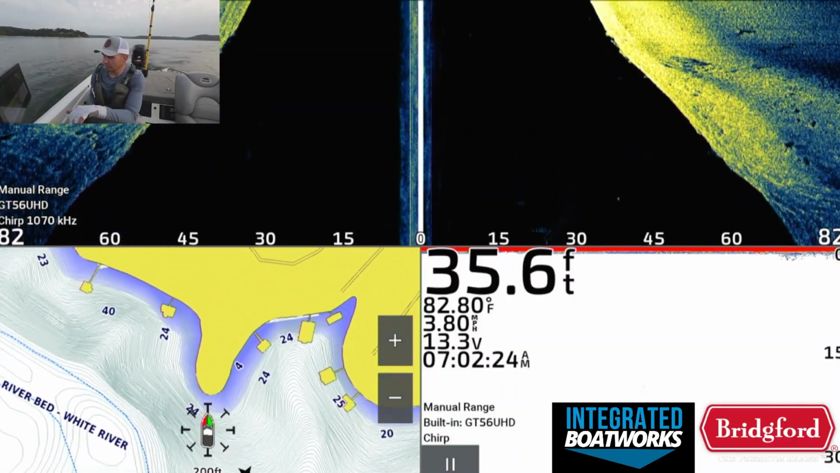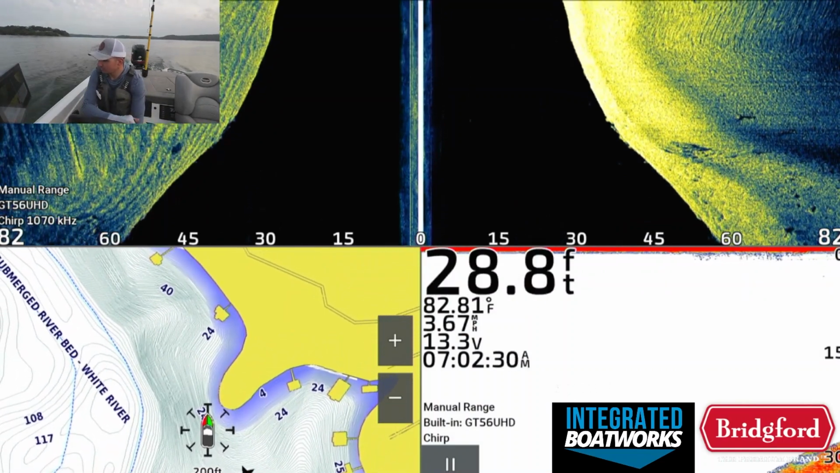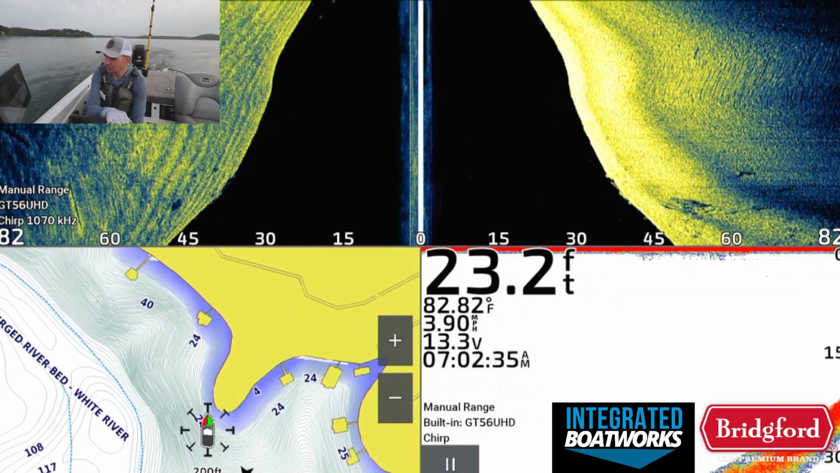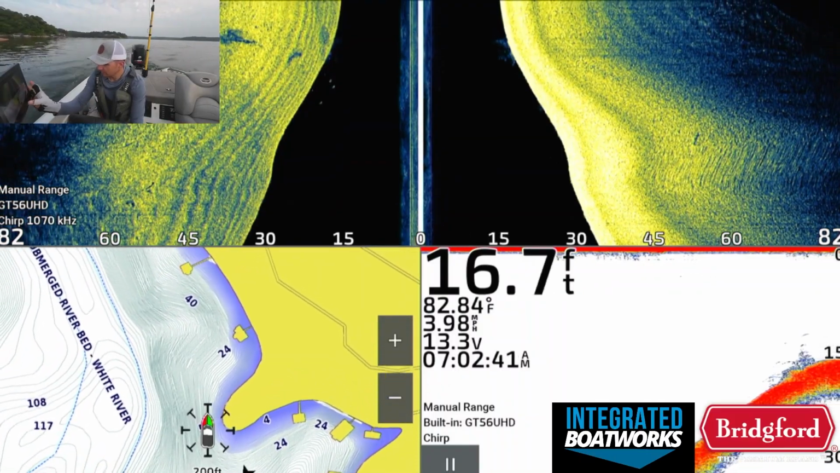Very deep right here, 35, 36 feet right up against this point. I don't see anything crazy on the side scan up on top of that point that made me think, oh man, there's gonna be much fish here. I actually haven't graphed this point this year, so I don't know if there's gonna be fish here, but there is a brush pile. That looks pretty nice, to be honest.